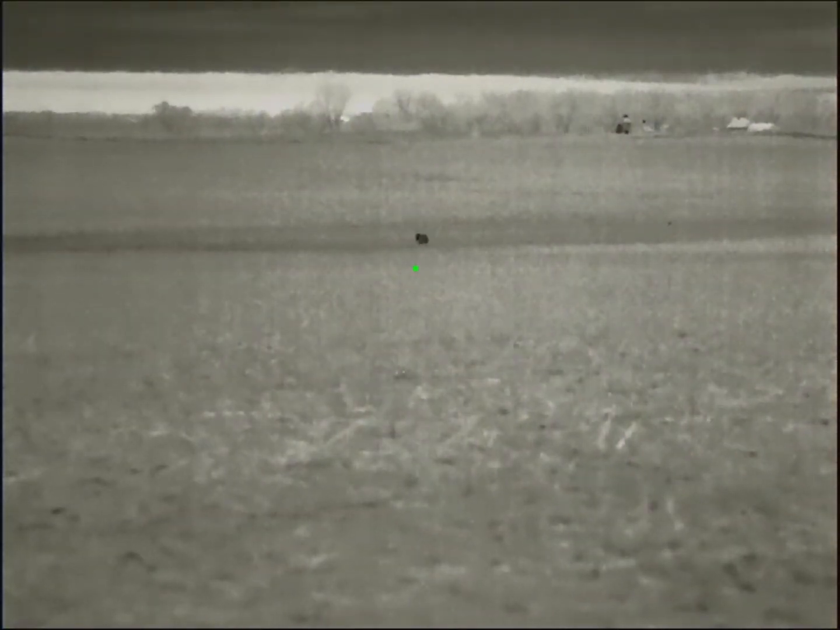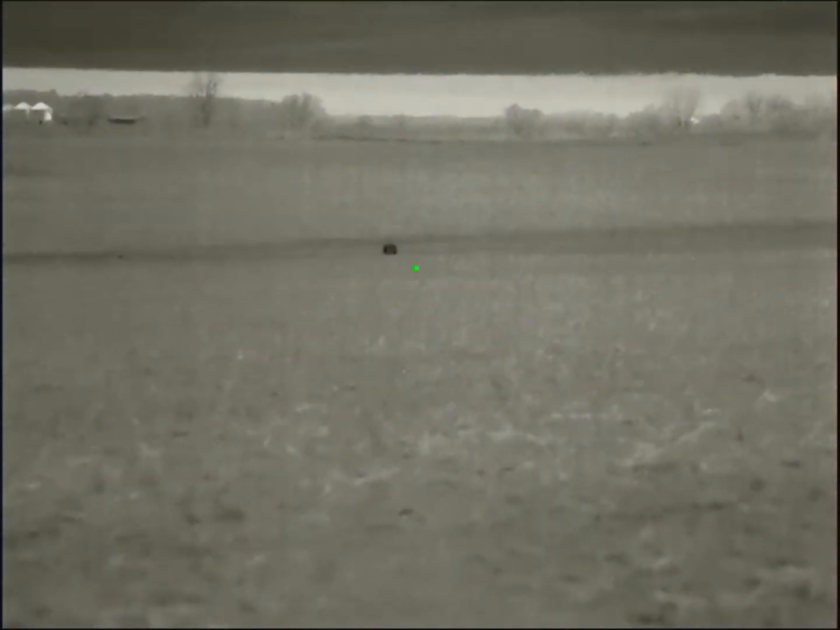I think I have this sped up to 4x. You can see, even at 4x, he's not exactly hauling in. And he's also using kind of this lower area in the field like the other one did. Here, I'm going to slow it back down to 1x. And here I can tell this is probably the best he's going to cooperate, so I'm going to try him.